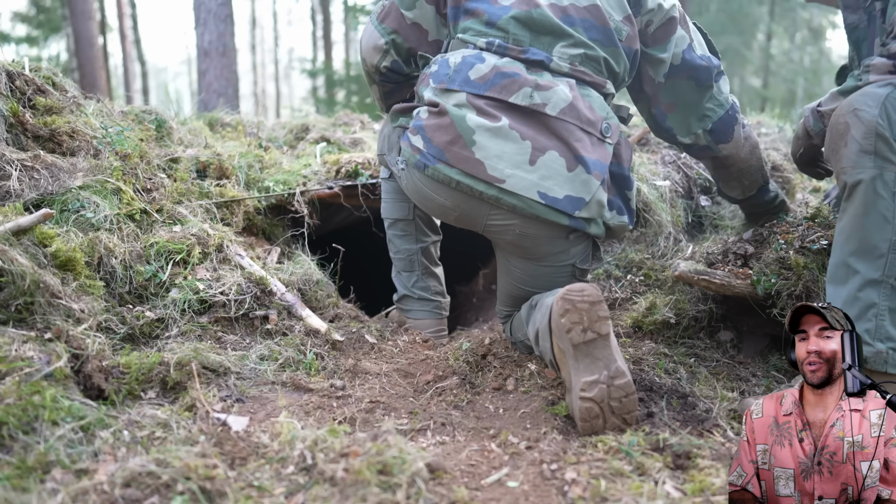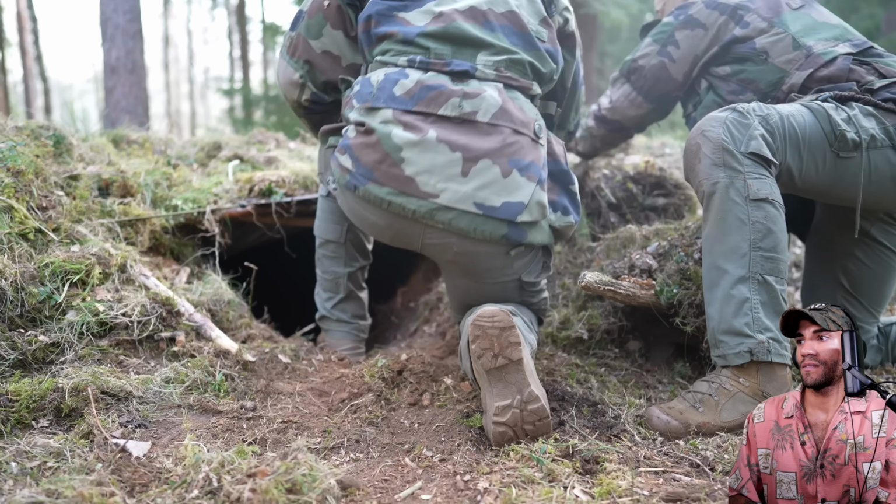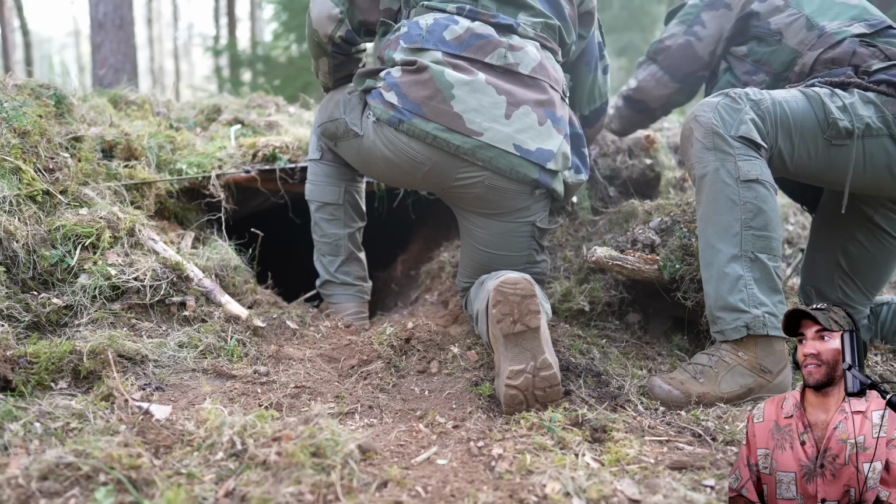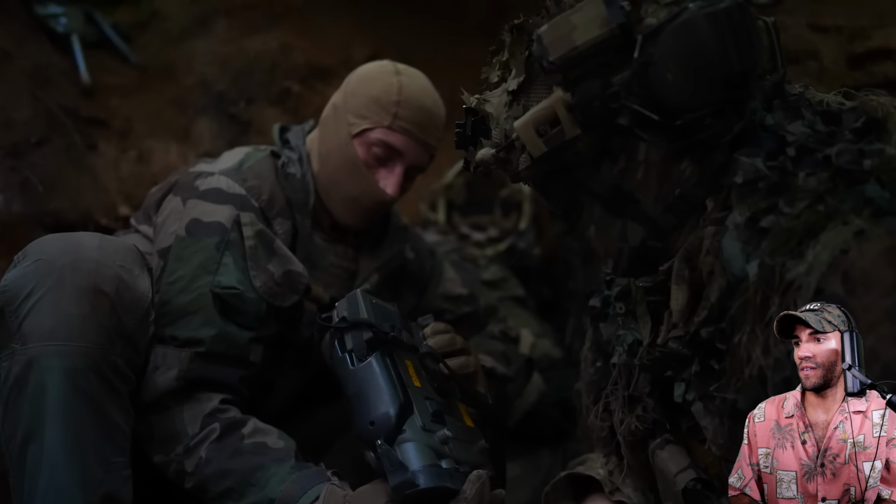I like that woodland jacket. Upgrade the camouflage. Yeah, so they're constantly improving their position or pulling security. I mean, it shows. Oh, dude, that is beefy.